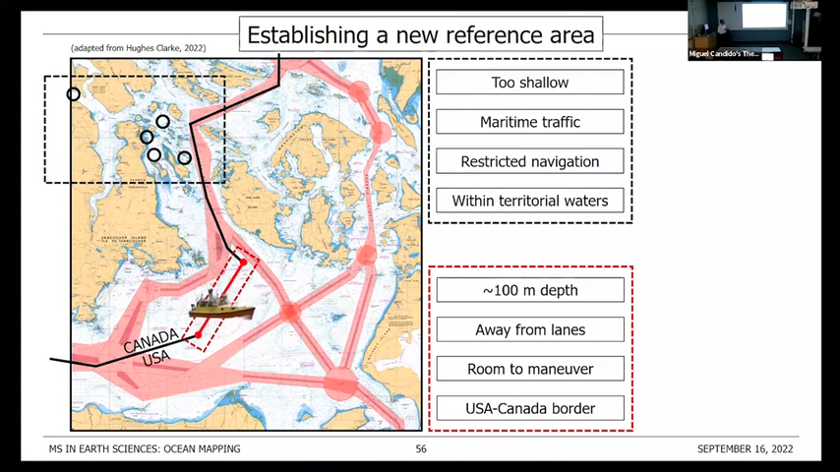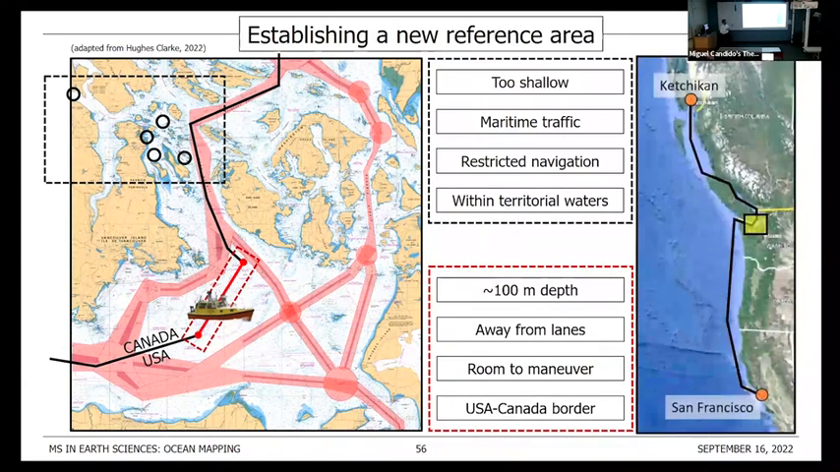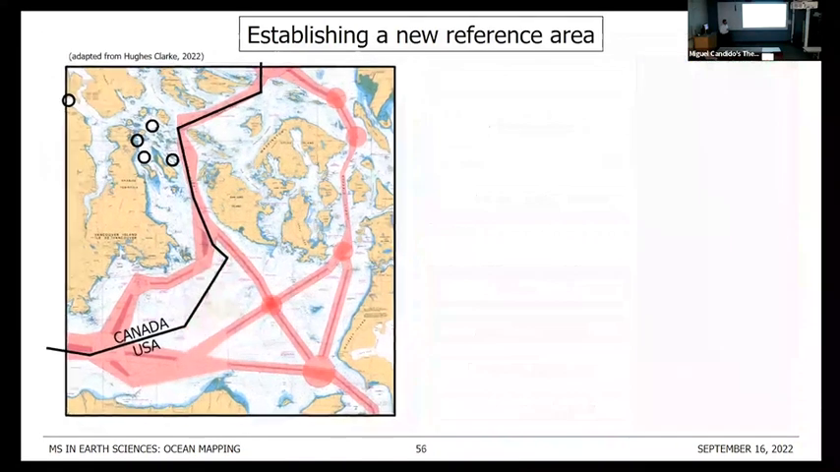And so we took our calibrated EM712 in those reference areas from Guimarães, and we collected data along this transect. And just another side note, it could be a perfect place to calibrate a multi-beam for a ship that is transiting from the San Francisco area to Alaska, or even for ships located in the Seattle area. It will be really close to that transect.